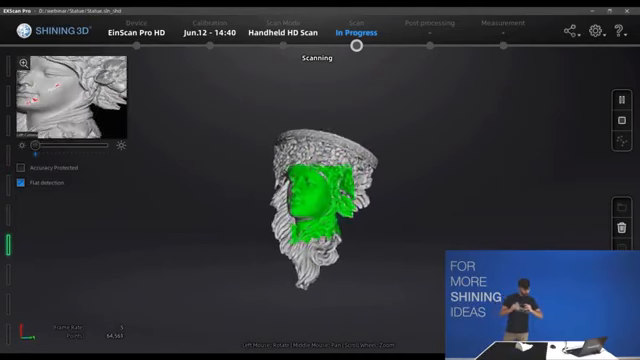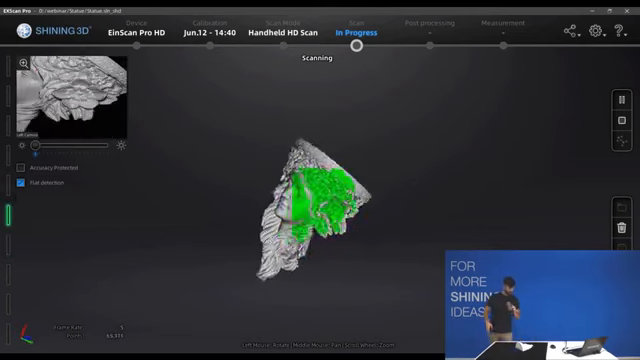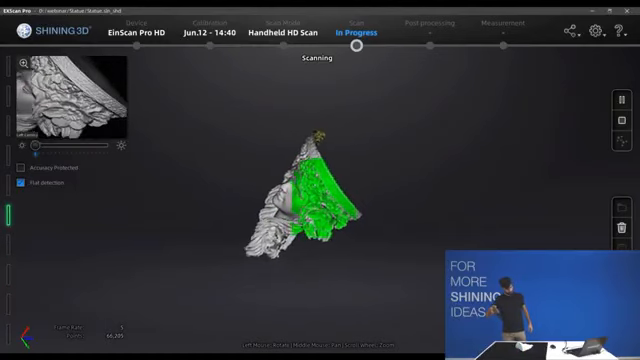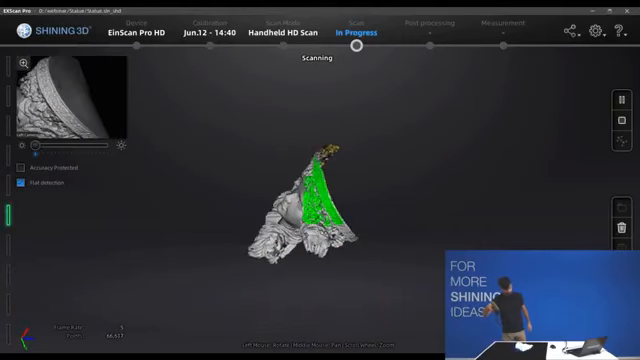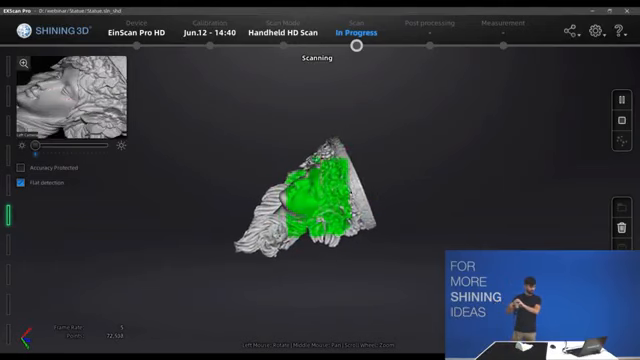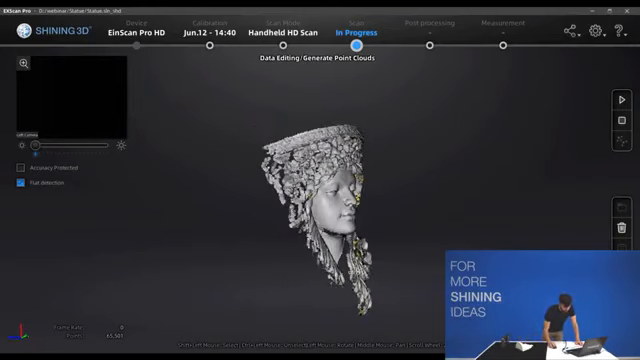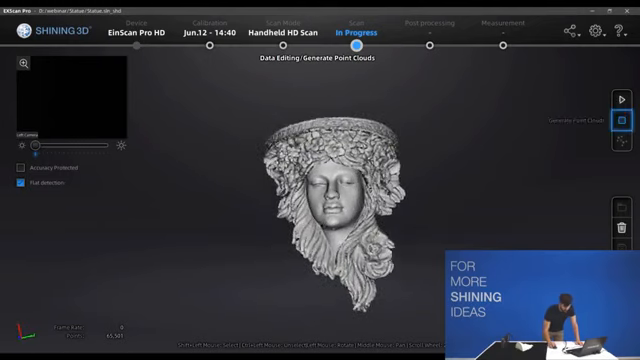Okay, that should be on this side. We can also capture part of the top side. Okay, and that would be enough. Let's pause the scan. So we've captured almost all the details from the part, and now we are going to generate the point cloud.